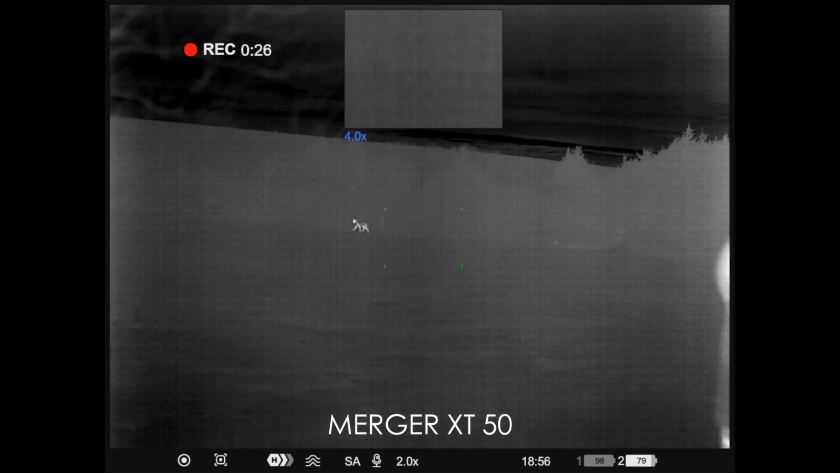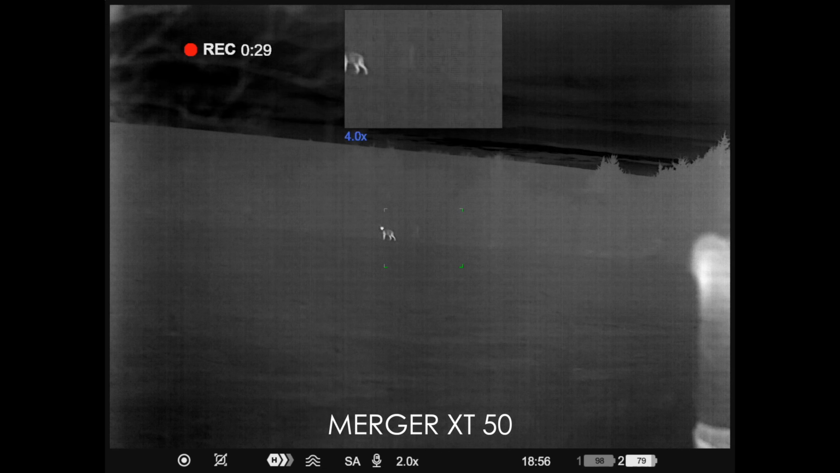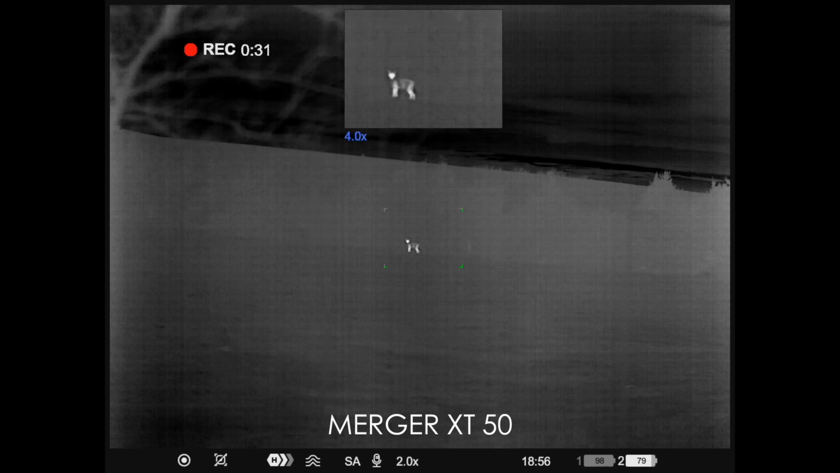Oh yeah, coming down the tree line. It's only 100 yards, Rick. 100 yards.